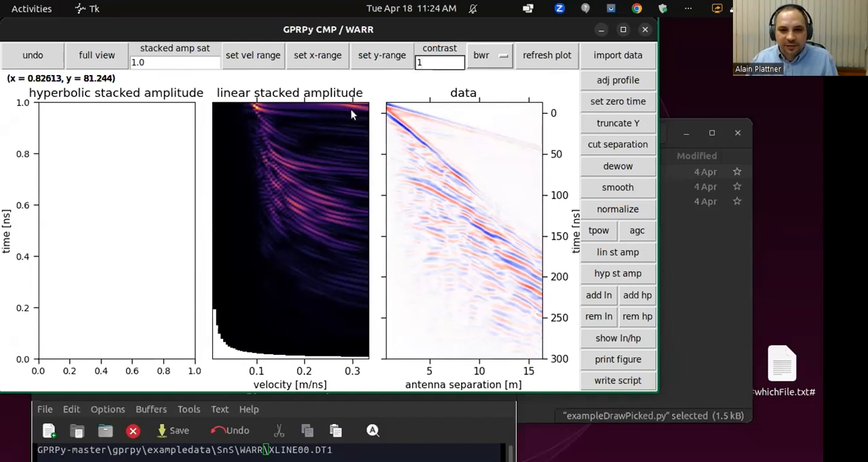I can see something over here. When I click on it, I get 0.3 meters per second. The x-axis is the velocity, and the y-axis is the zero offset travel time. So I get 0.3 over here, and when I click this one here, it has a lower velocity. Let's see how well we can click. I get 0.1 pretty much for this straight line here.